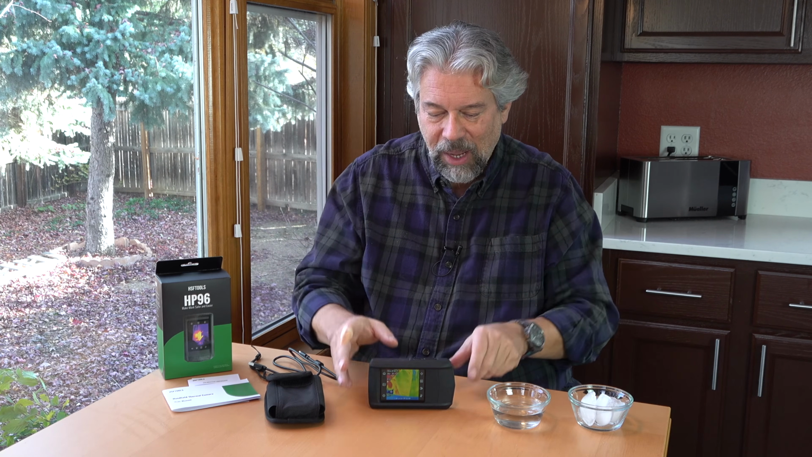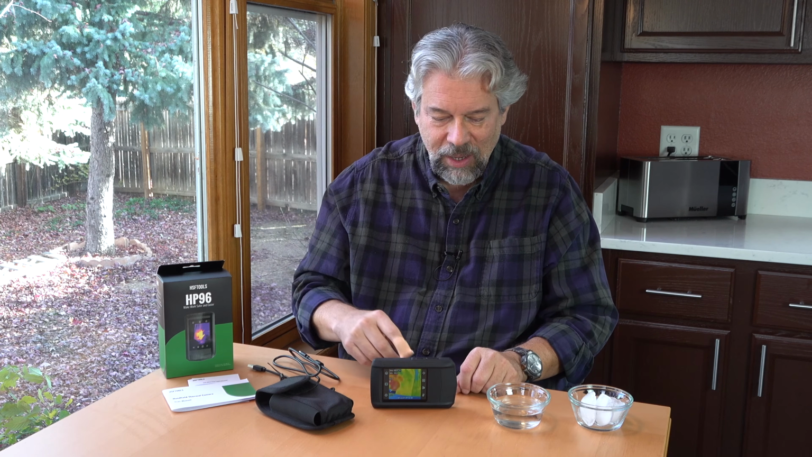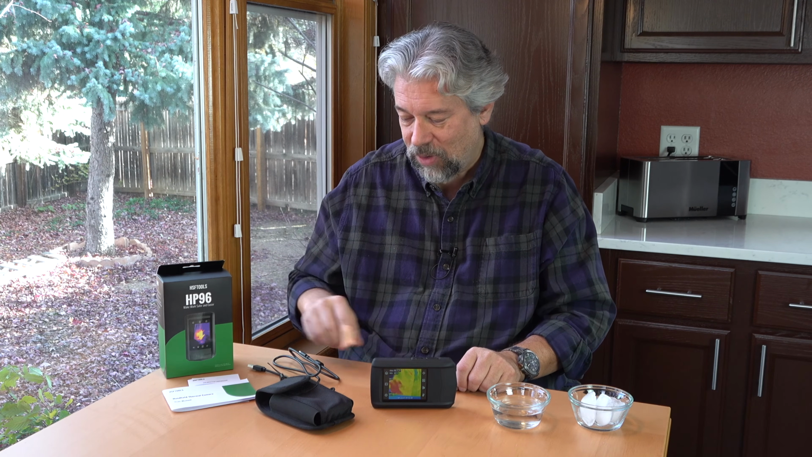Now, in the box is the device, and it's rechargeable. So there's a USB-C on the side, and you use that to charge it. Fully charged up, it'll run for 4 hours. And the box includes a very nice little carrying case. It includes a little strap if you want to just put that on the end, and then you can have it around your wrist.